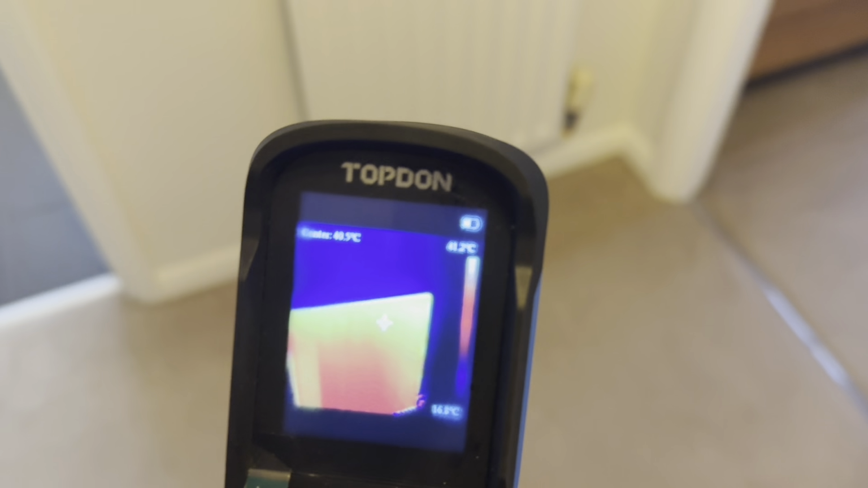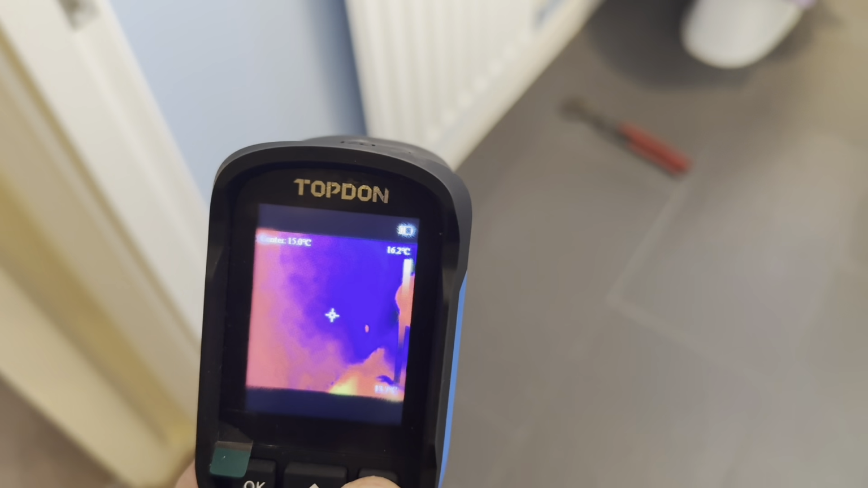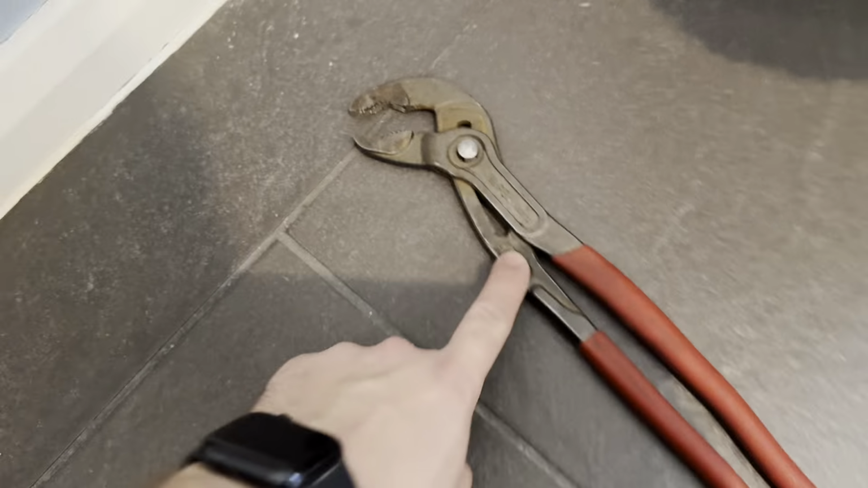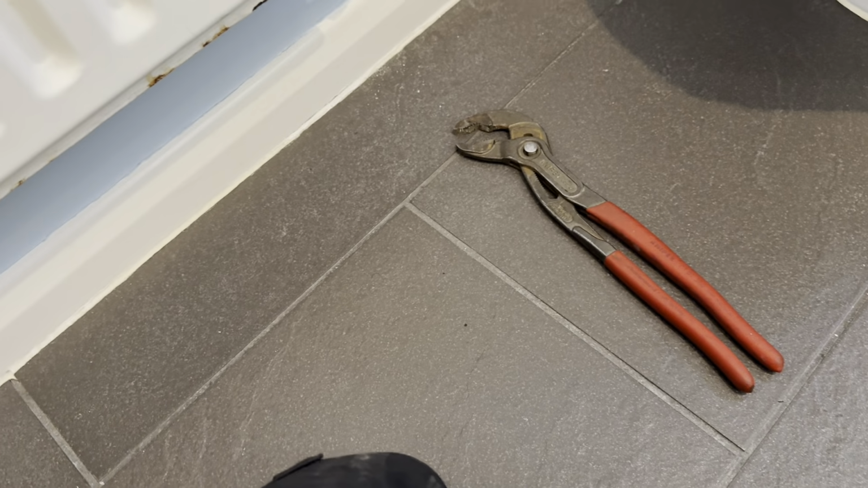It's nice and warm. So to do this, all we need to do is grab ourselves some adjustable grips, which I'll leave a link to in the comments down below.